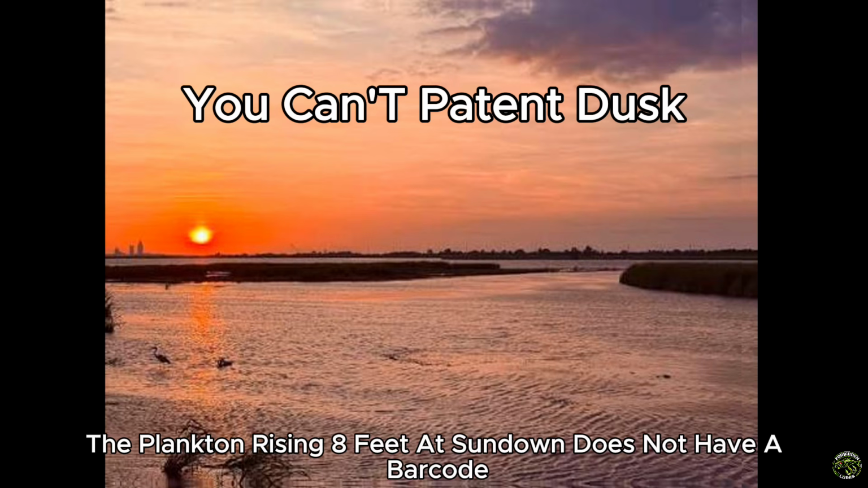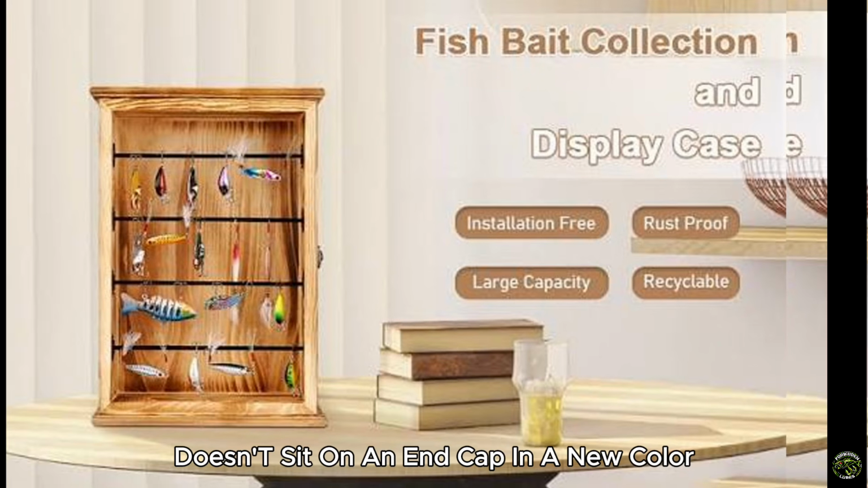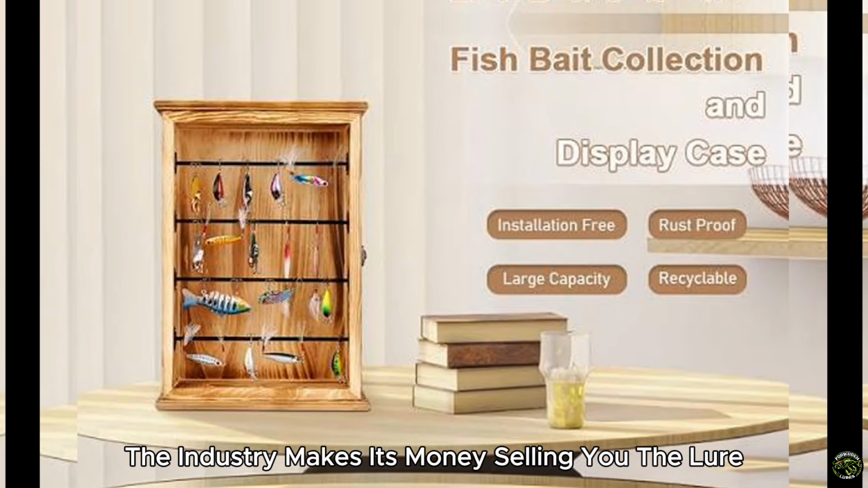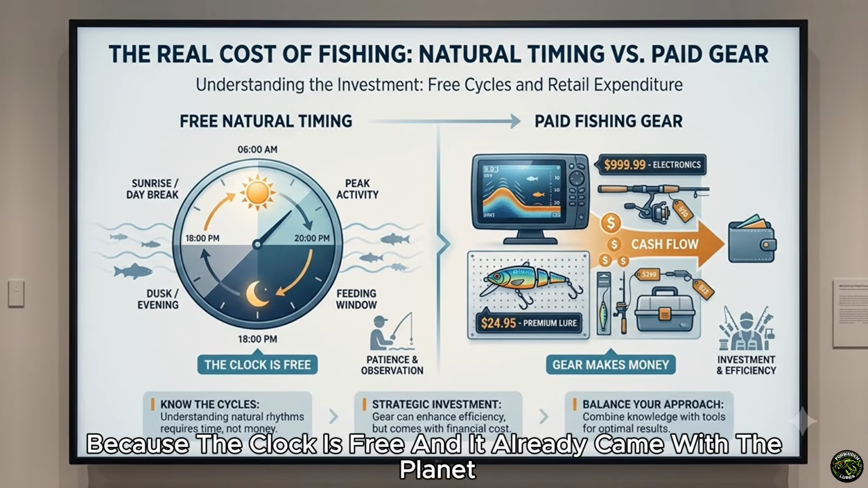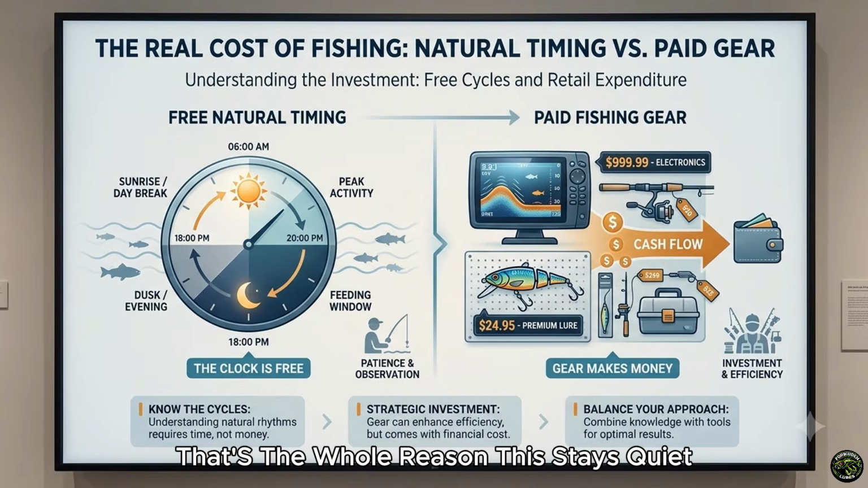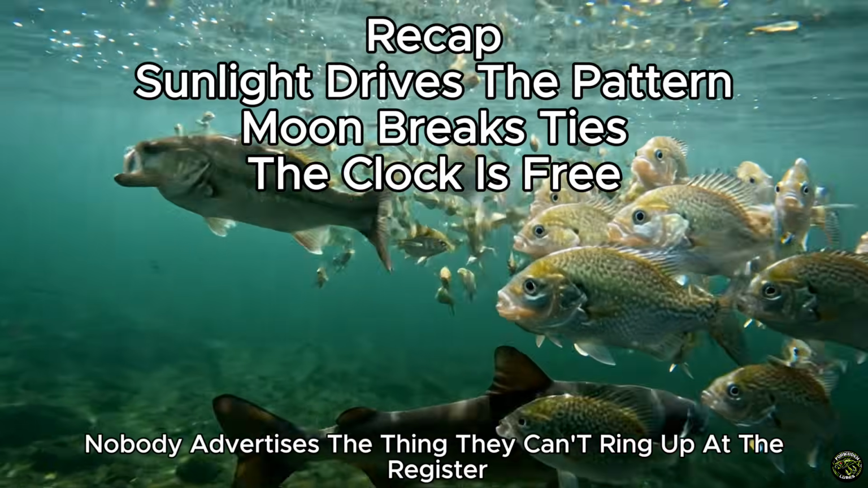The plankton rising 8 feet at sundown does not have a barcode, doesn't restock every spring, doesn't sit on an end cap in a new color. The industry makes its money selling you the lure and selling you the $1,500 unit. It does not make a dime selling you the clock, because the clock is free and it already came with the planet. That's the whole reason this stays quiet. Not a conspiracy, just economics. Nobody advertises the thing they can't ring up at the register.